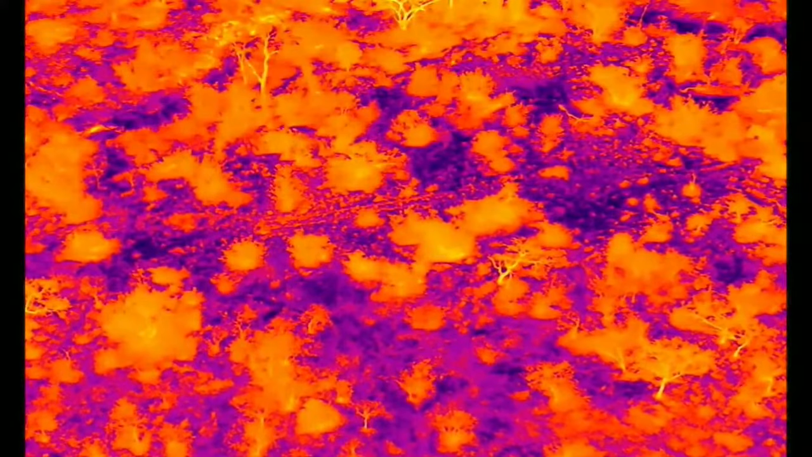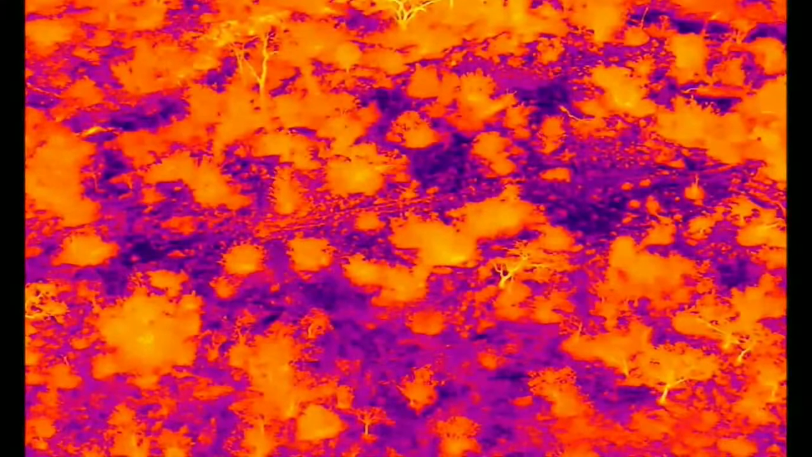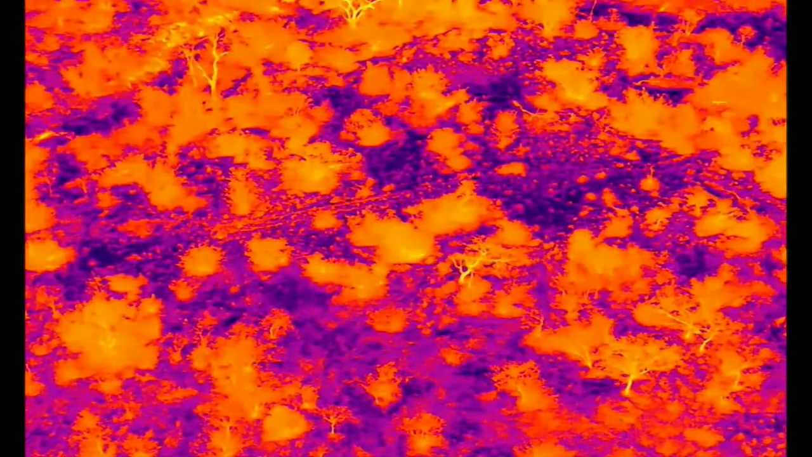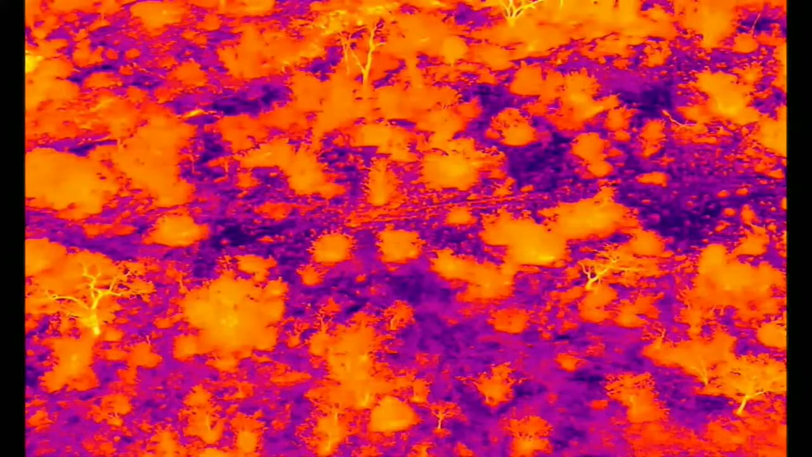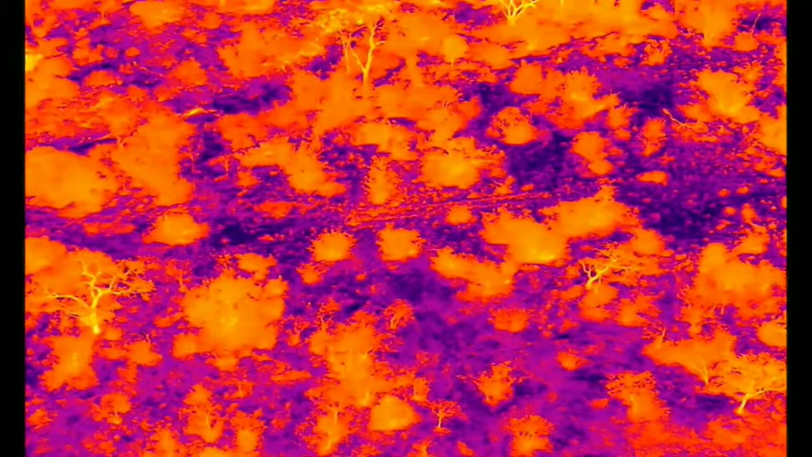Can we just maybe stop near those open portions, the purpley open portions, the cooler portions? Oh, I see something to the left there of the screen. I just want to stop and watch for a couple seconds.